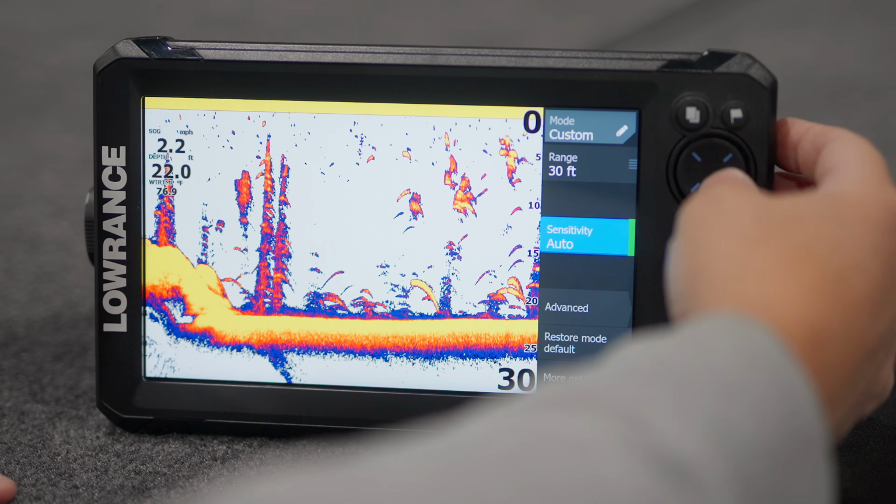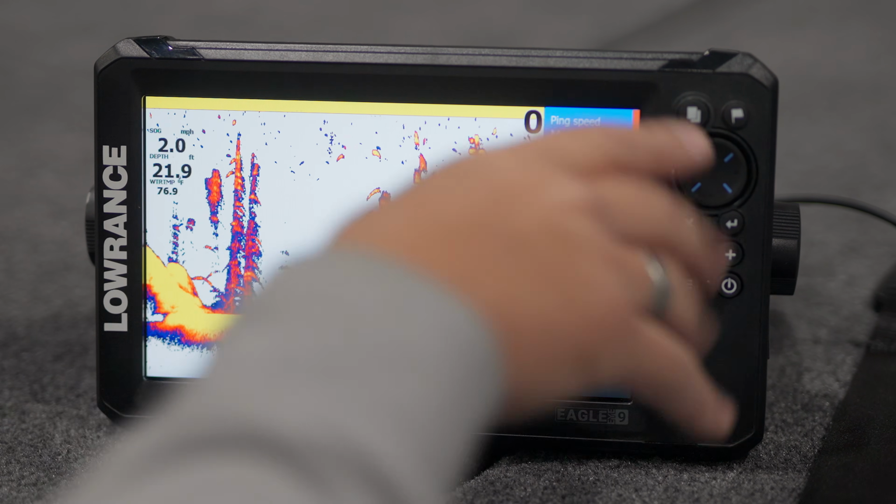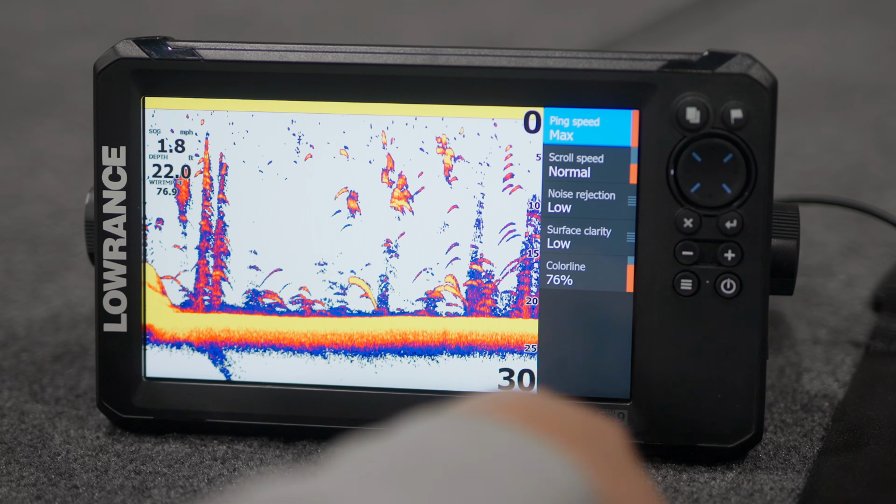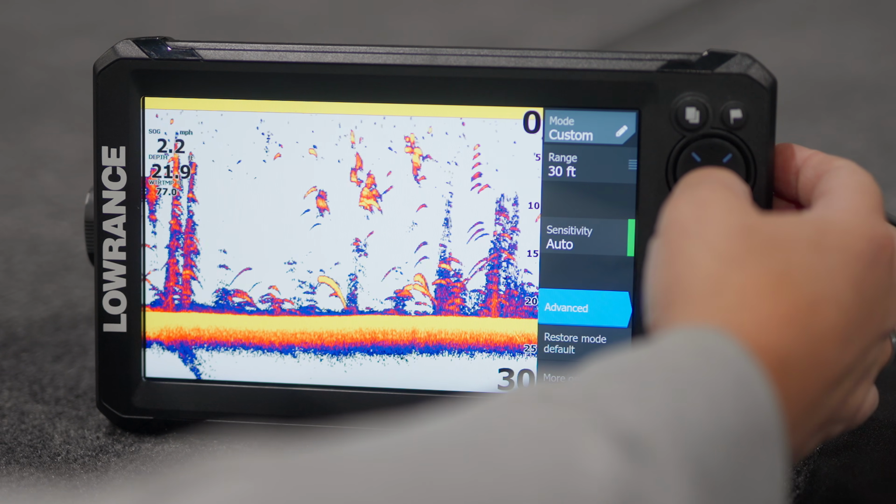Let's hit X to get back out of that. If we go to our advanced, this is all going to be preset here. Ping speed max, scroll speed normal, noise rejection low, surface clarity low, and then our color line 76. Again, those are presets. We can go in and adjust how you want for your body of water. Go ahead and exit out of here.